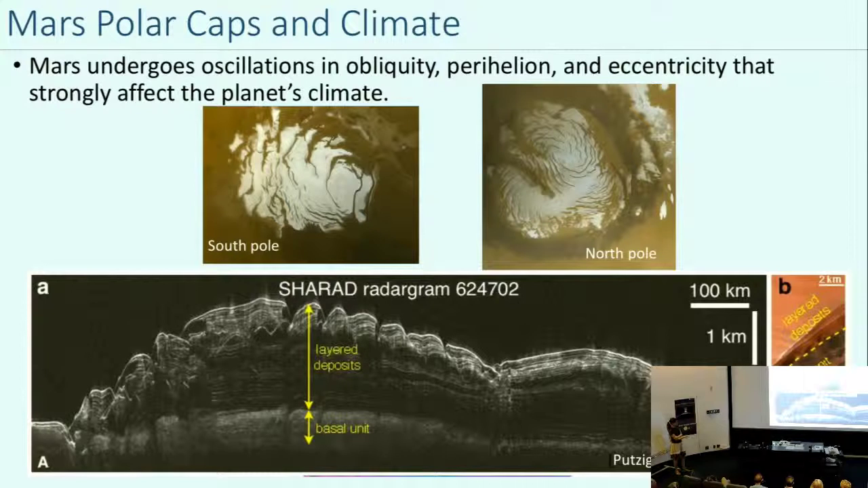Some of these can be correlated to that climate record. When you watch the obliquity swings and go back to the age you expect this polar cap to be, it looks like that layering is caused by the seasonal changes on Mars, basically. And so this preserves a record of those obliquity changes.